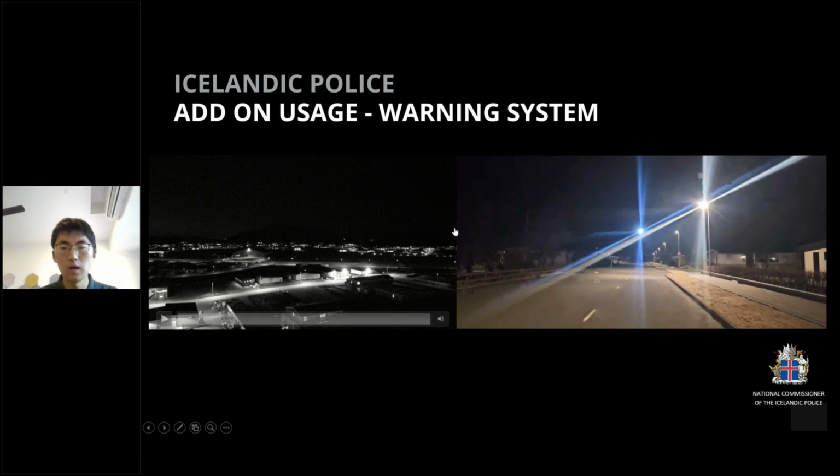So this is one of the actual cases. It happened around, I think, this year, 2024, January. So it's a very early use case. It really benefits Iceland a lot. They are also doing some other trials based on the Dock 2. Because the Dock 2 is smaller, they will be able to put more Dock 2s in different locations to cover the whole of Iceland, the main city.